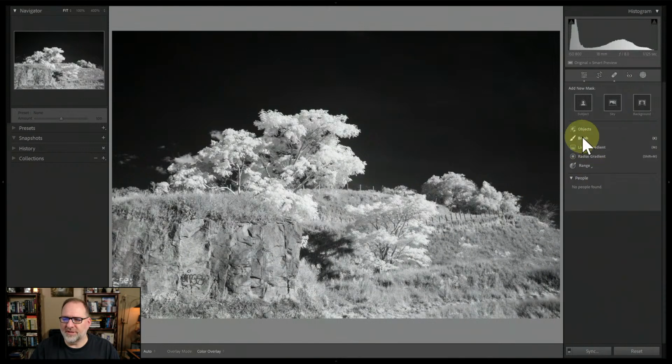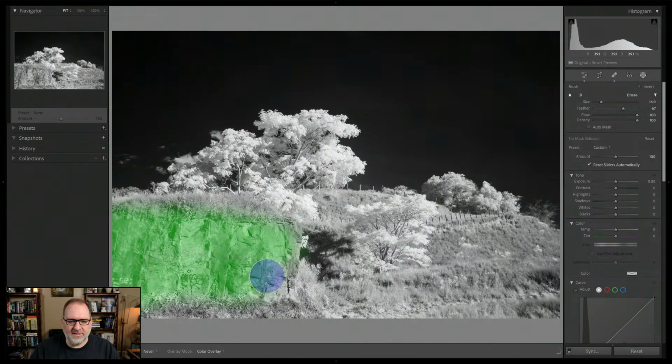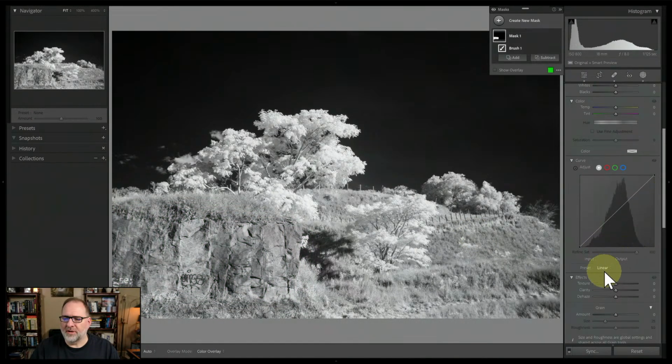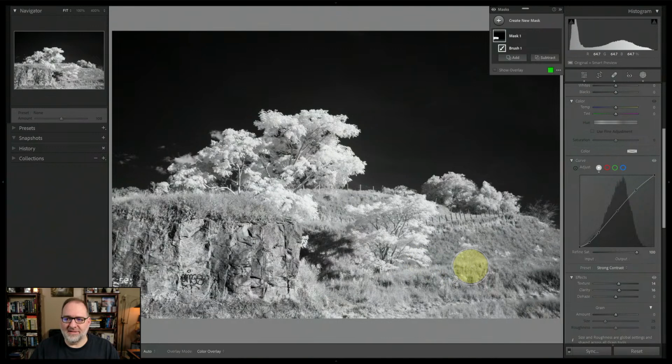So for example, if you were to take a brush tool and go over to the granite here and paint this, and then from here you could increase contrast, you could use the curve to create more contrast, and you could go into texture and clarity to kick that up as well, to suit to taste depending on how much of an attention grab you want that to be. So really, I think that the edit that Charles did was quite good.